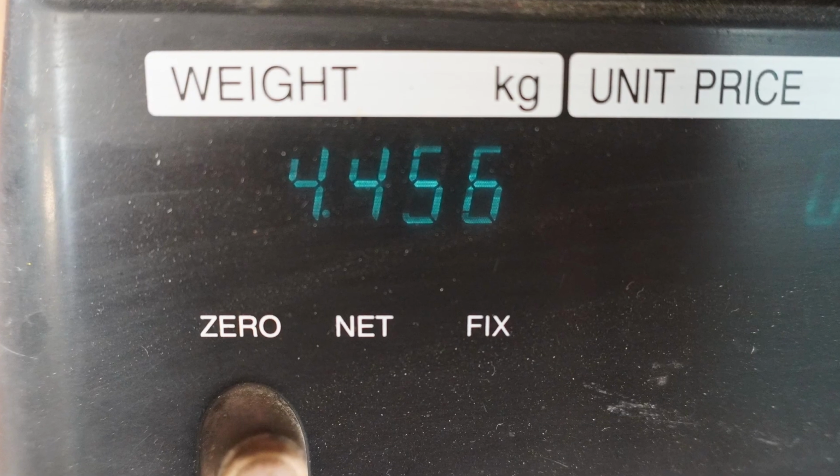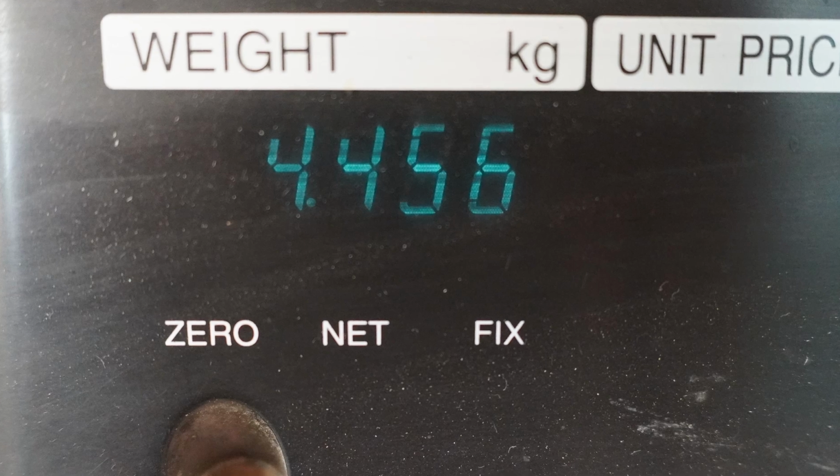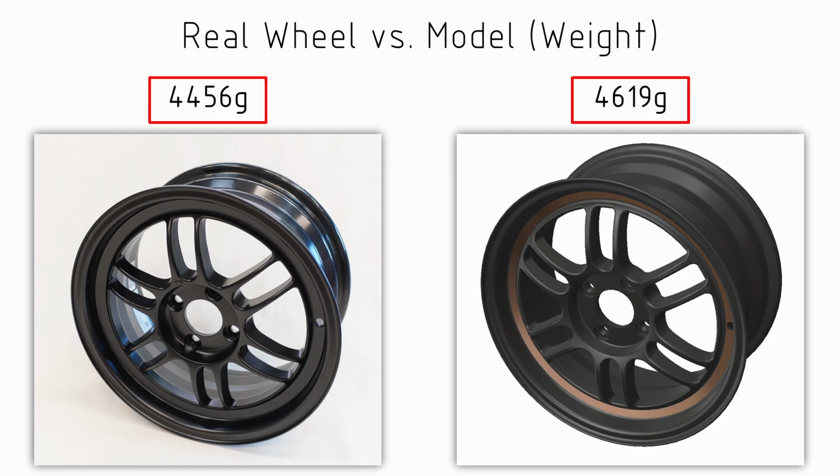And as we see here, the real wheels weigh 4.45 kilos. Now with the model coming out at 4.62 kilos, that's an error of about 4%. And I'm pretty happy with that.